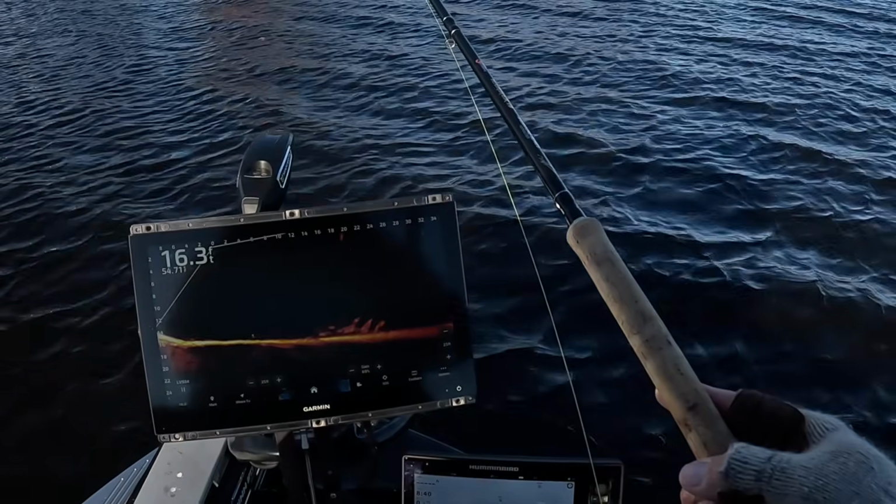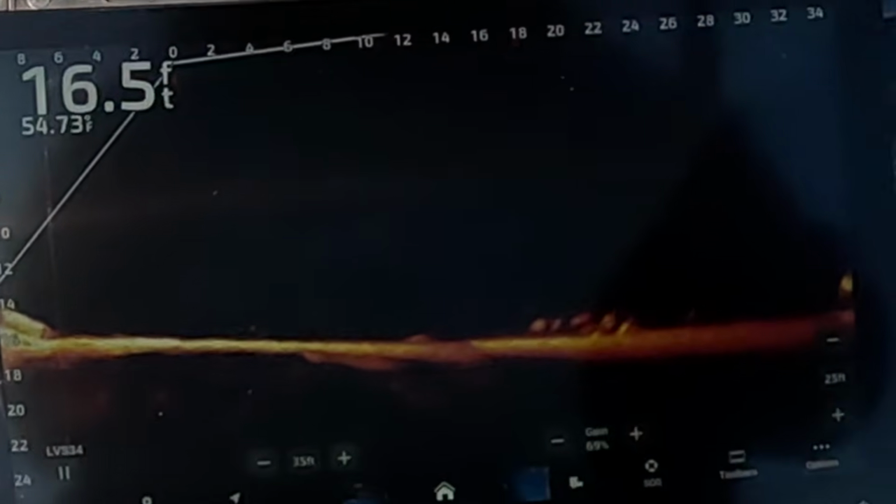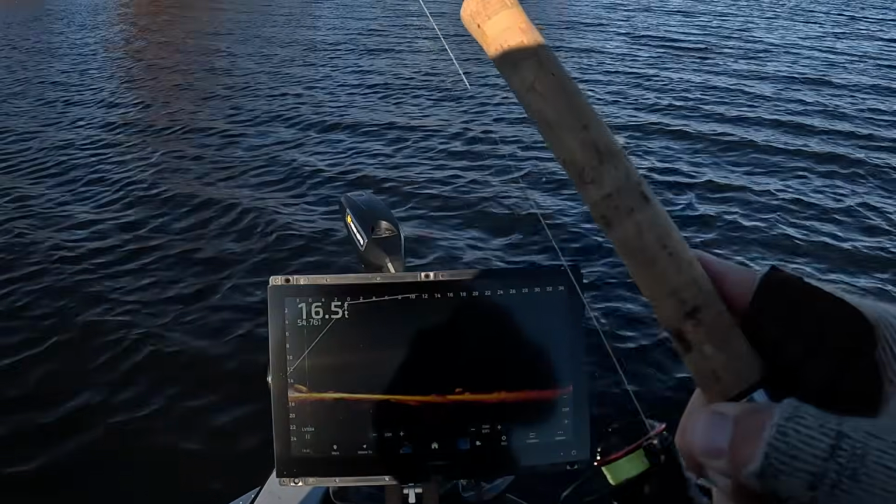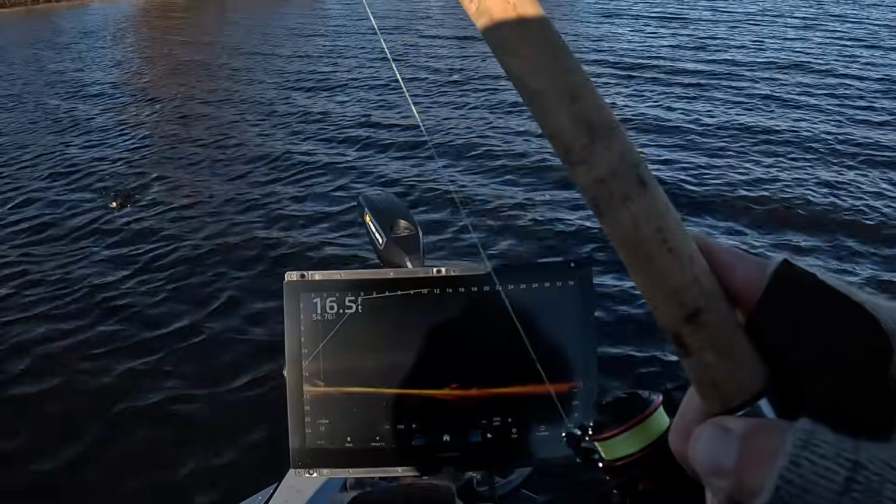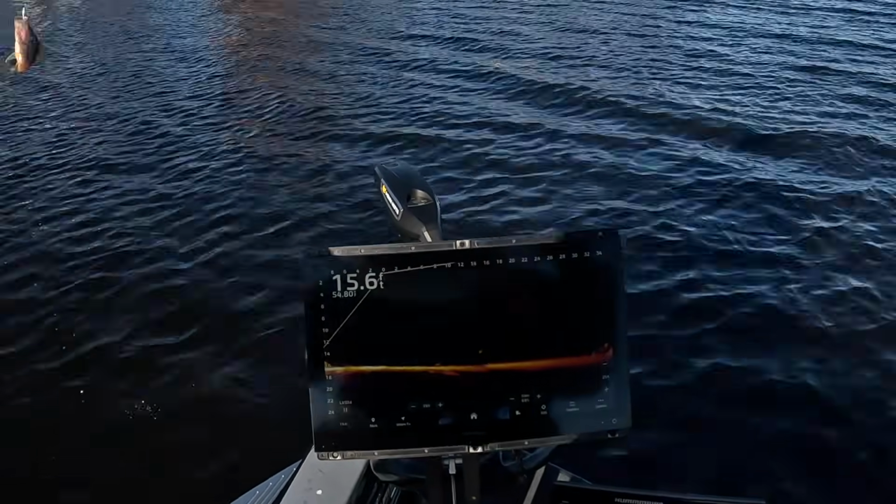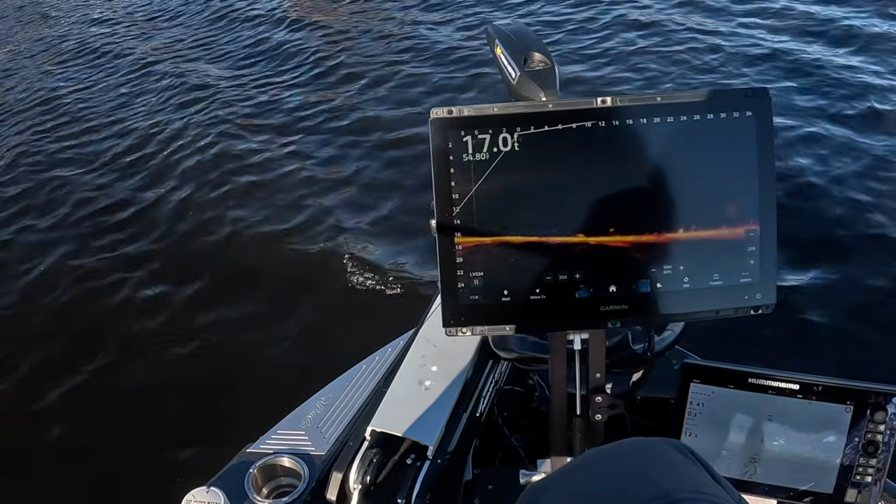Long cast here. These guys are way out there, man. Well, I say way out there, but against the wind and everything else, it feels like they are anyway. We gotta just make sure. Oh, look at this. Got one of them. I tell you what, the Hammer is just so sensitive. It's crazy. Oh, he's just a little guy. Look at him. Well, they look a lot better than that, let me tell you.